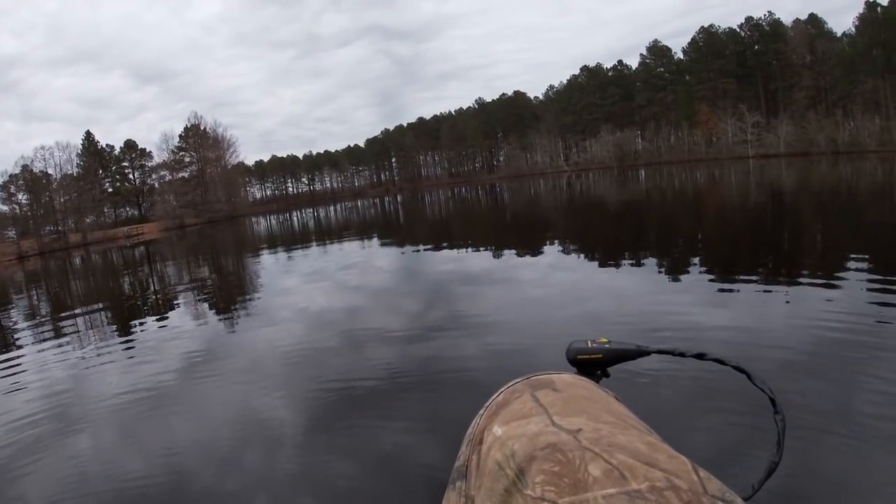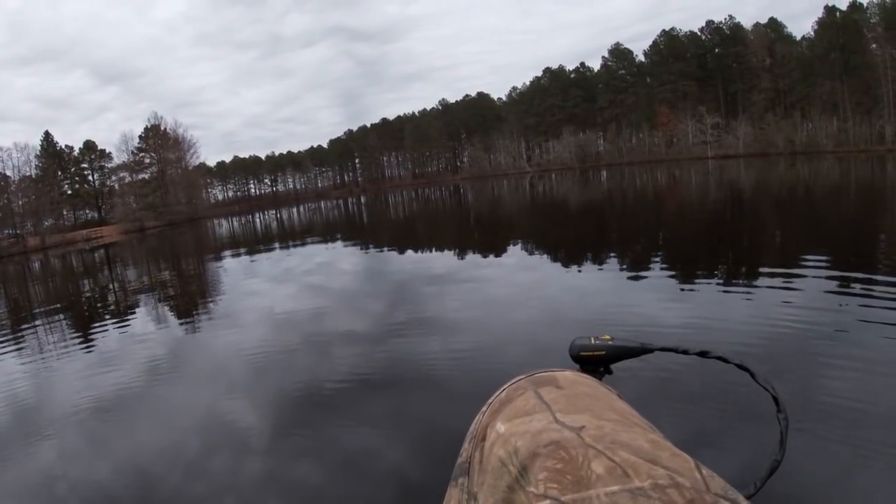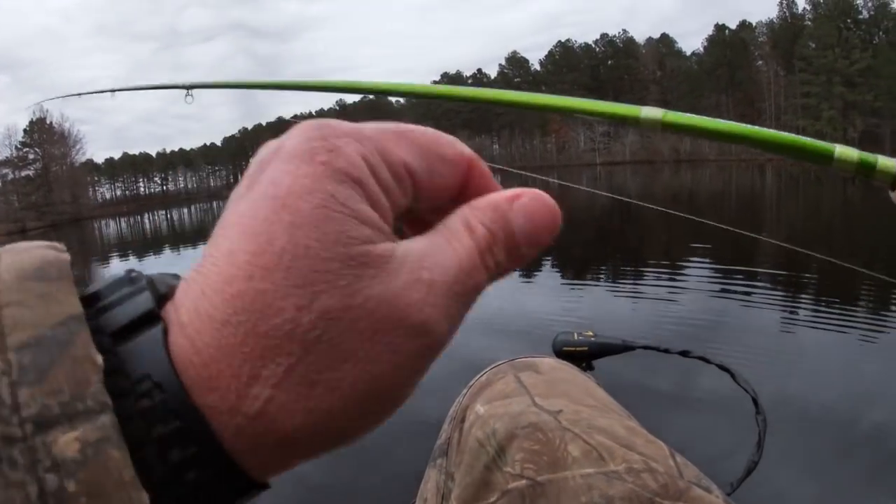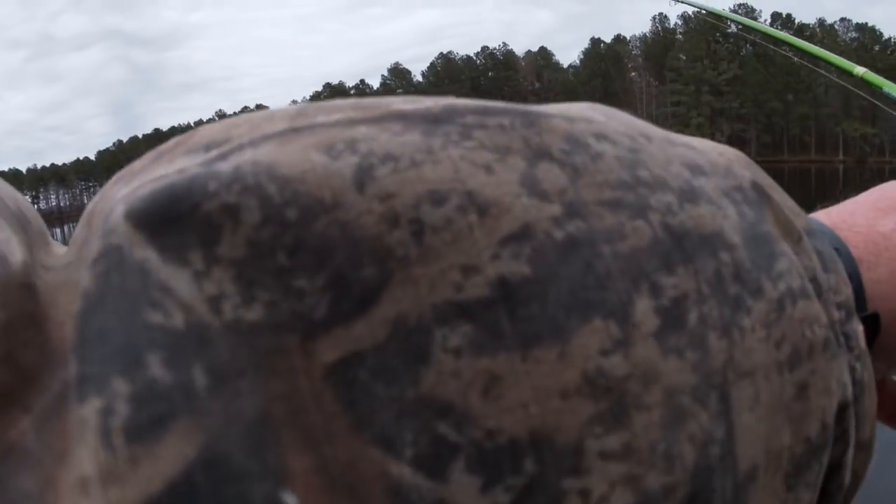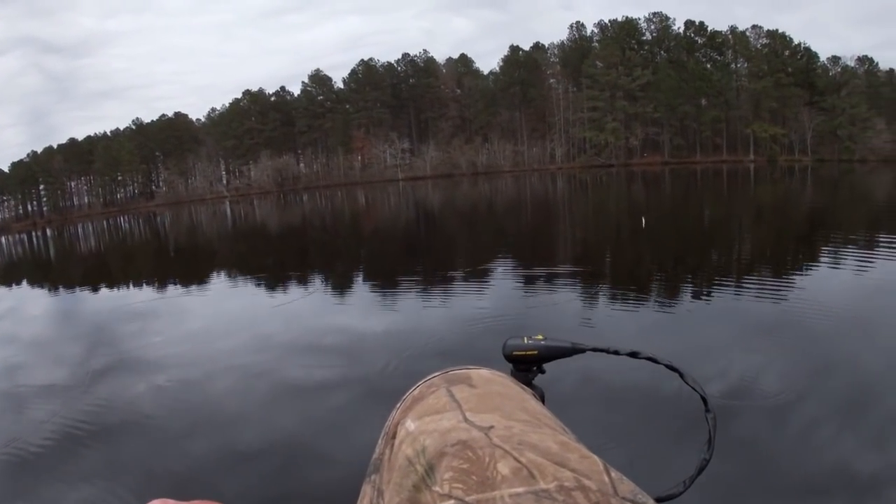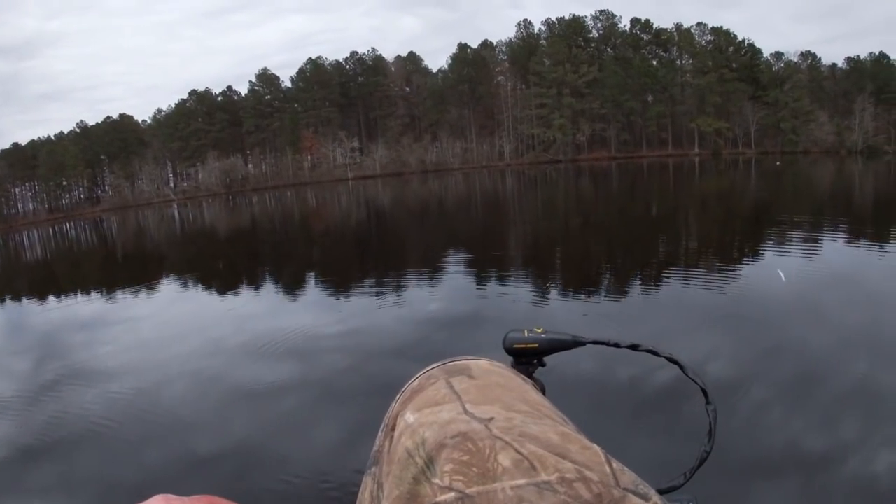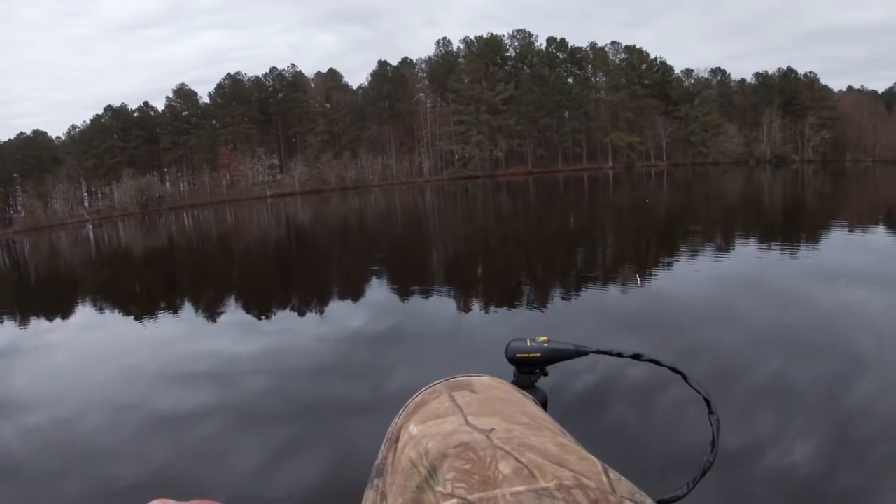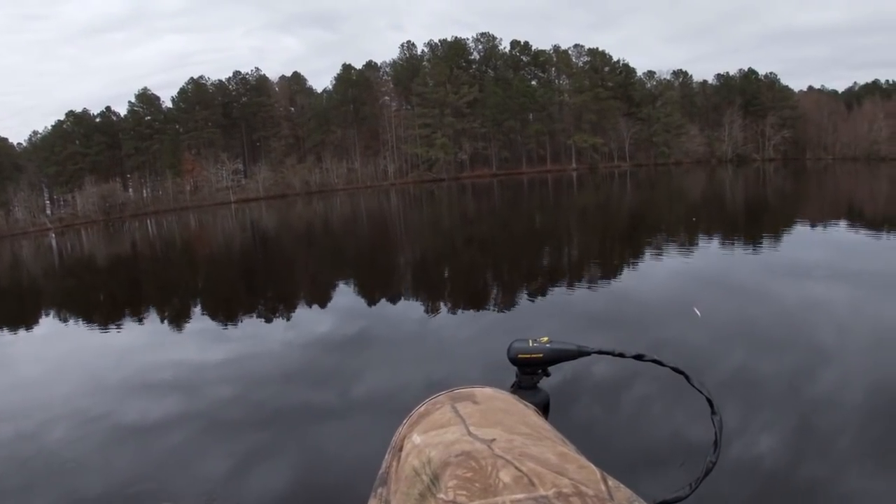So I tell you what I'm doing. I'm trying to figure out a pattern on these crappie, to be real honest with you. And it looks like they're just scattered. And they are hanging in about 12 feet of water.